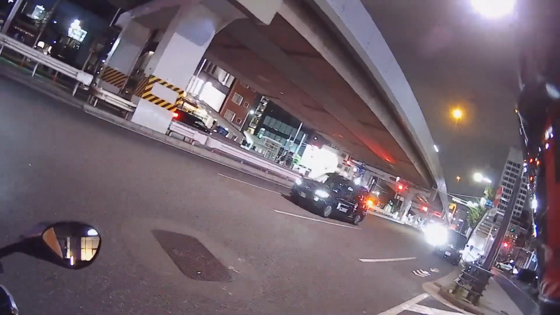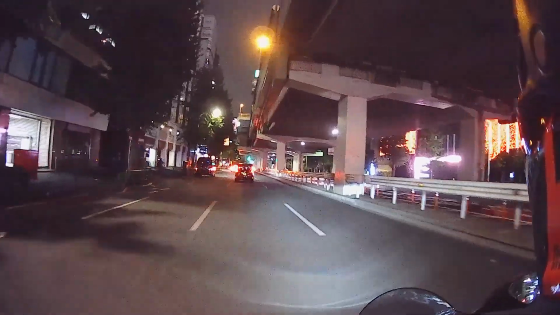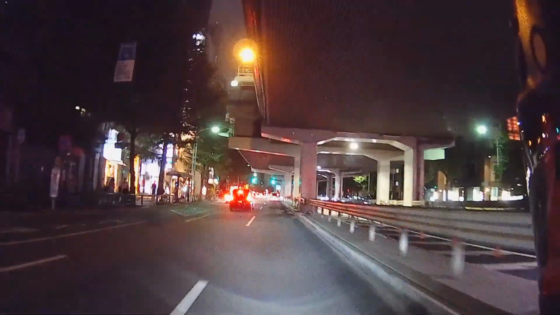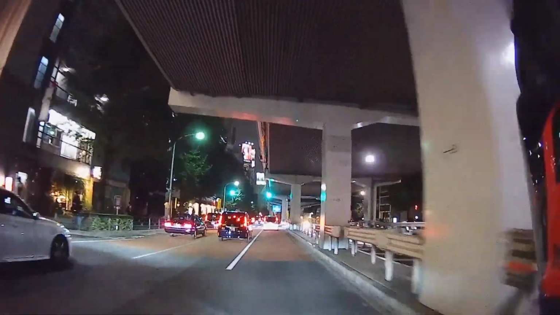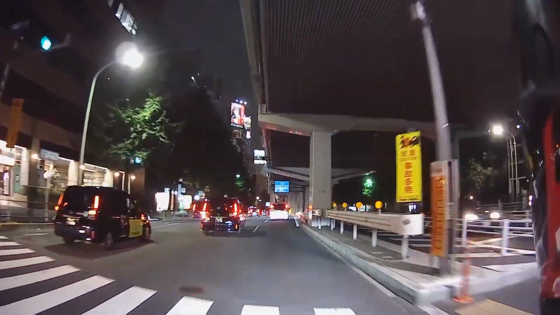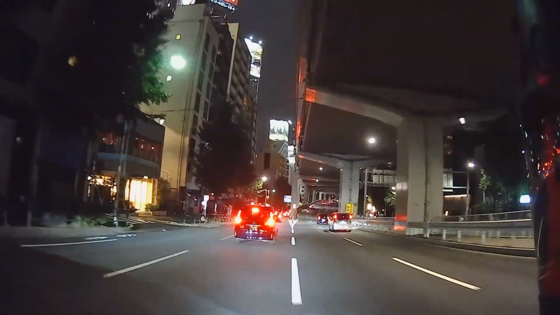Kabukicho, Shinjuku, one of the busiest centers inside Tokyo. I'm gonna keep on recording, but I'm going to stop talking right now so you guys can fast forward or enjoy the scene.